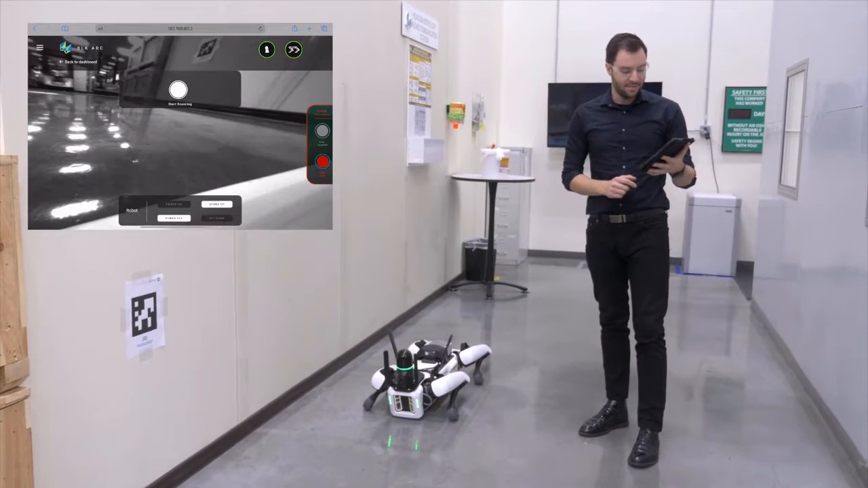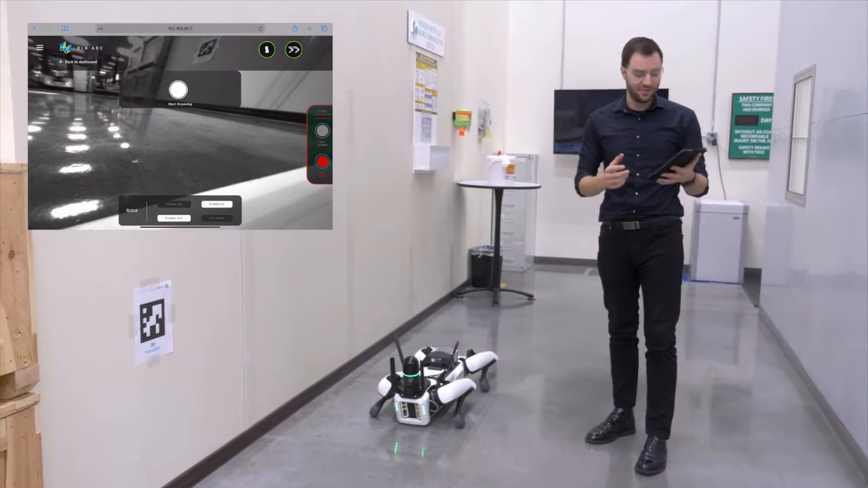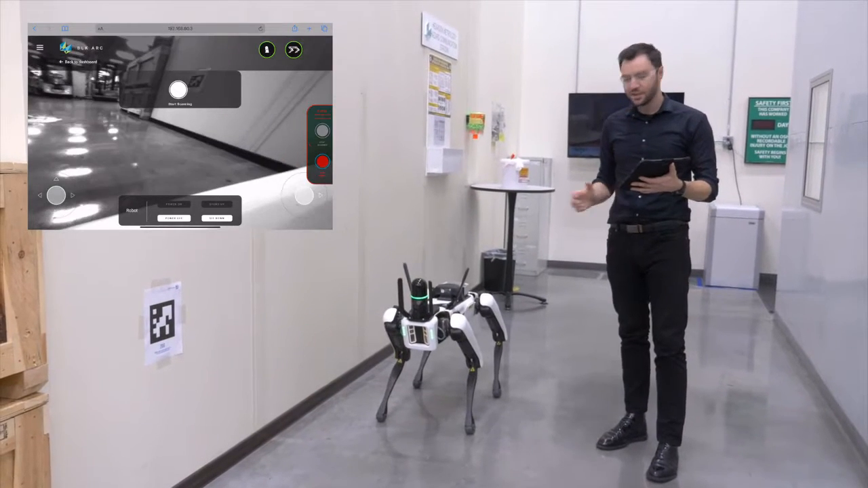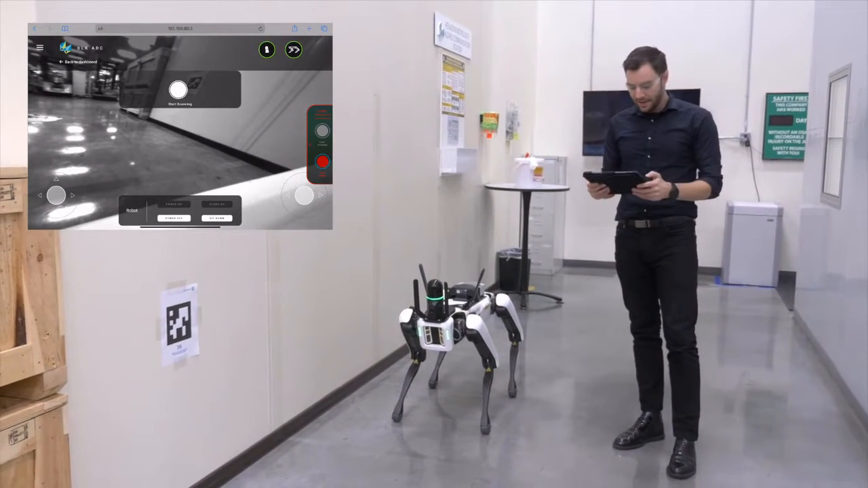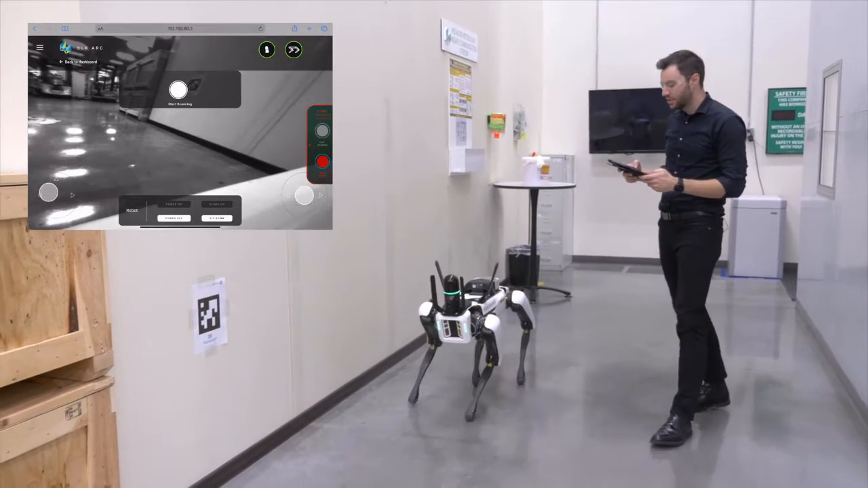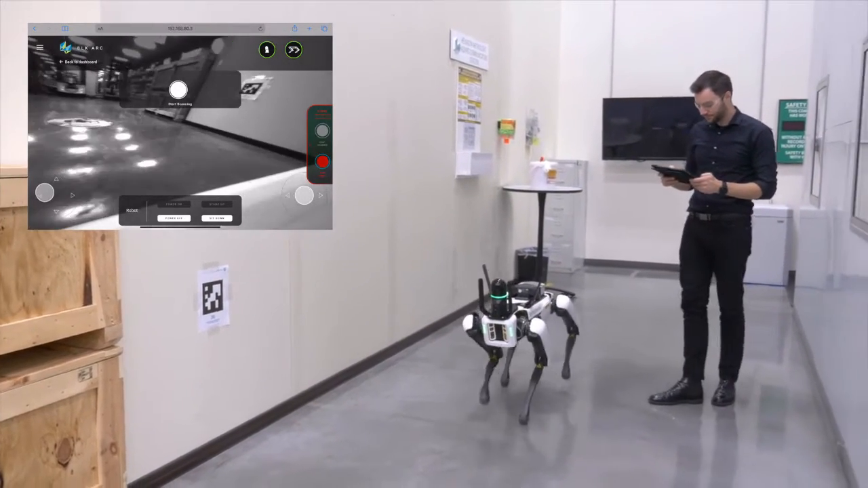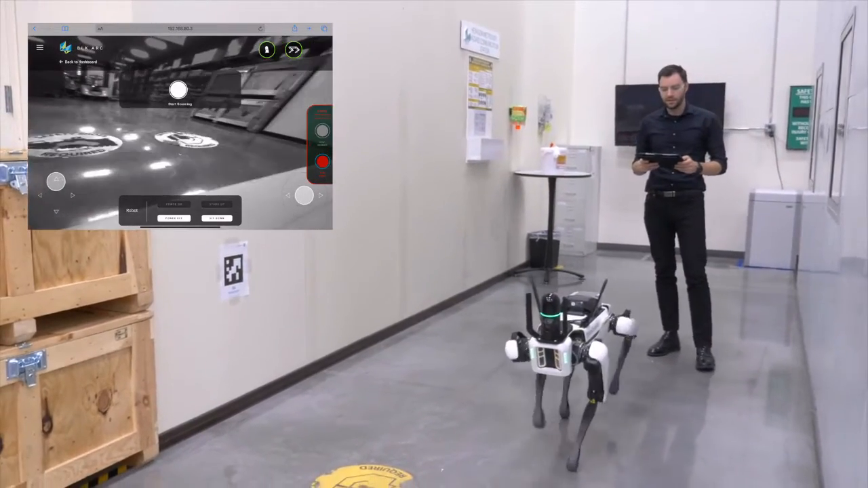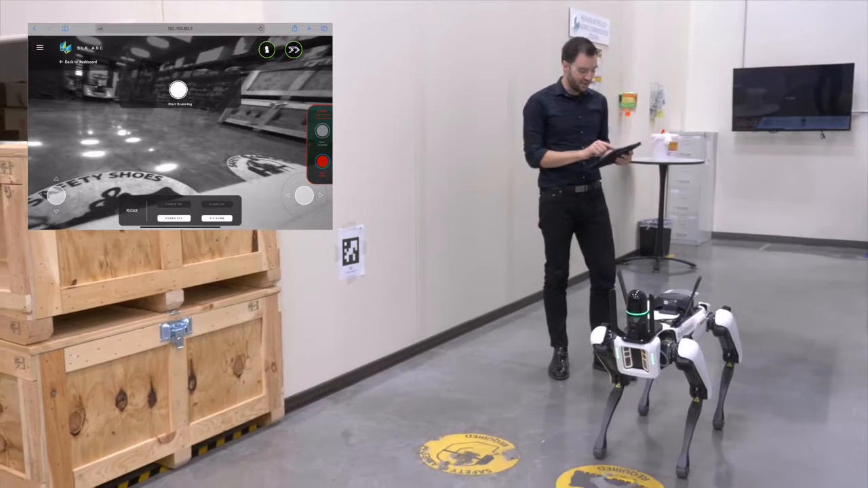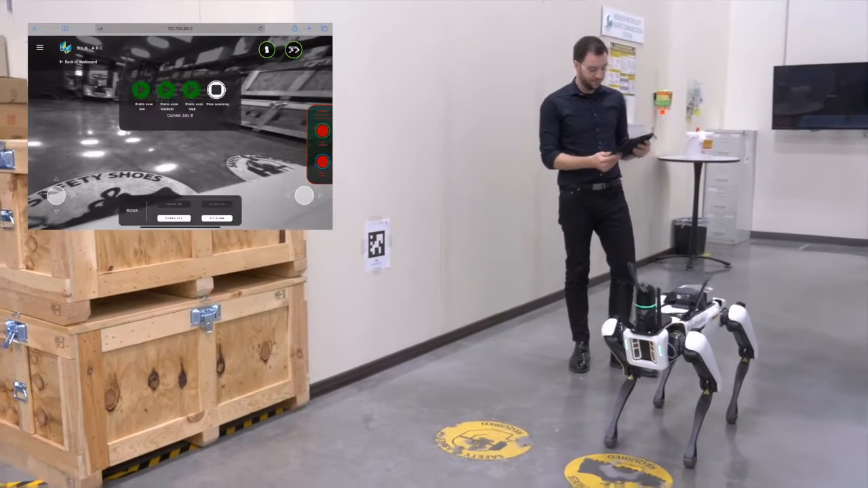So I'm going to tap on control here, and you can see I have a live video feed from the cameras. I'm going to tap stand up. You can see the dog stood up, and now I have these virtual joysticks that I can use to control the dog. And I also have an option to start the scan. So I'm going to go ahead and start the scan.